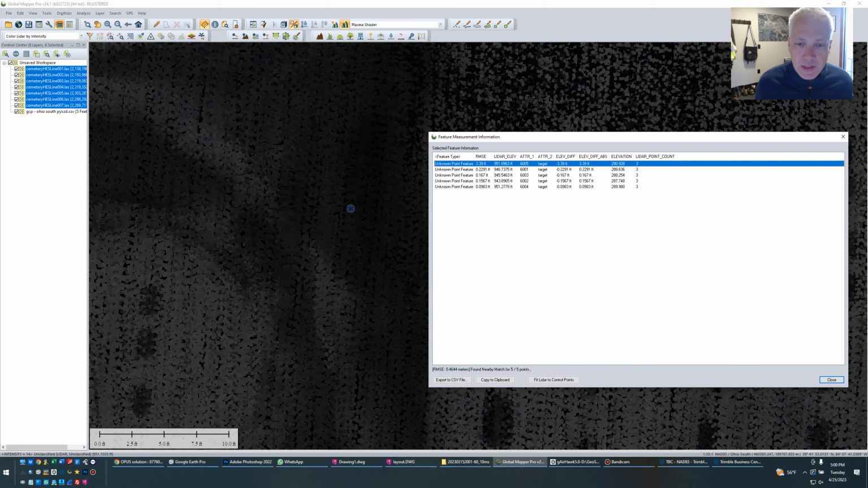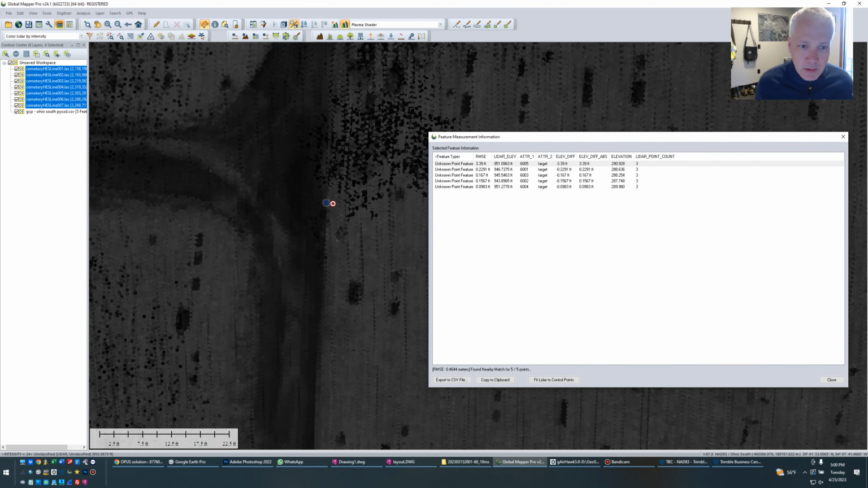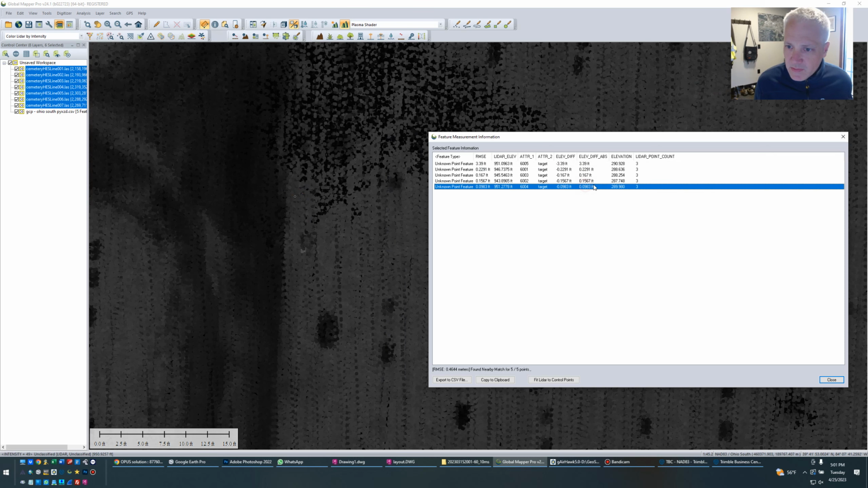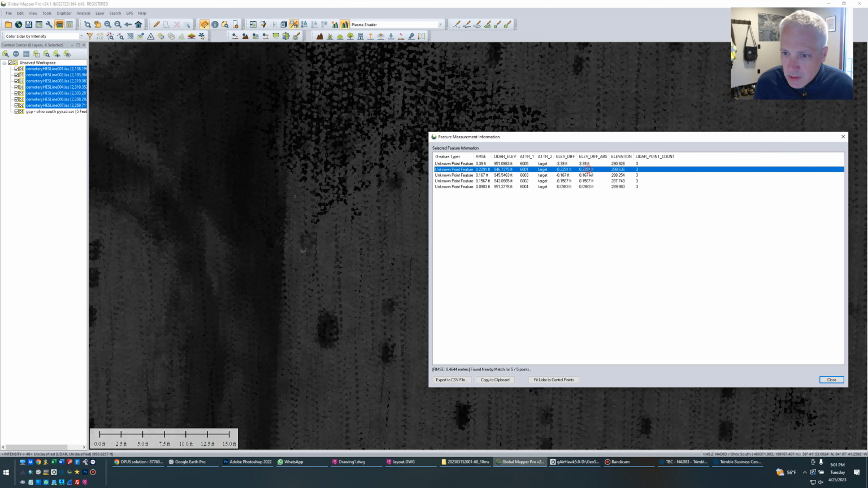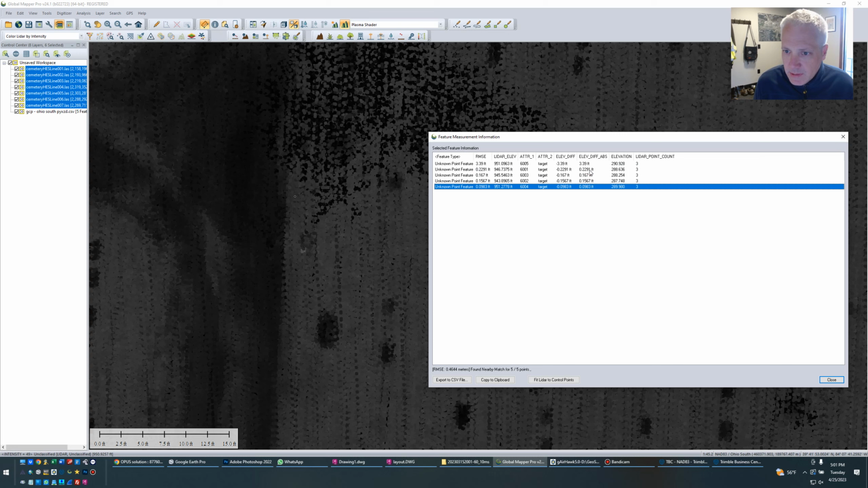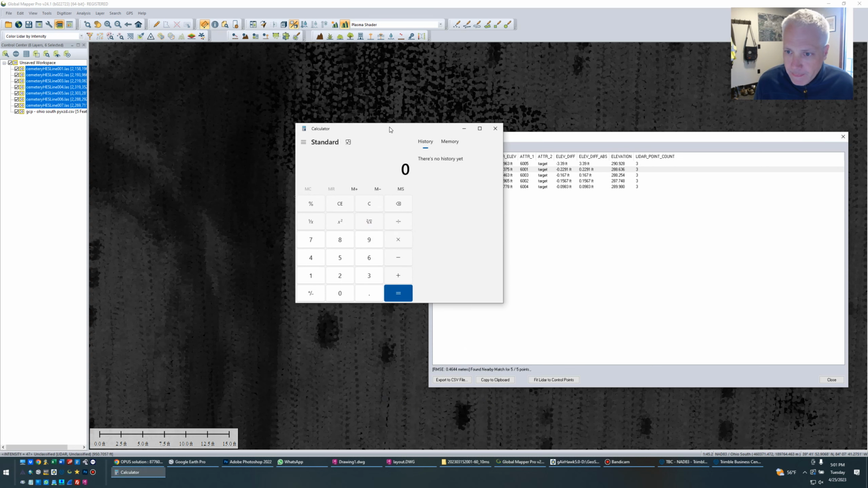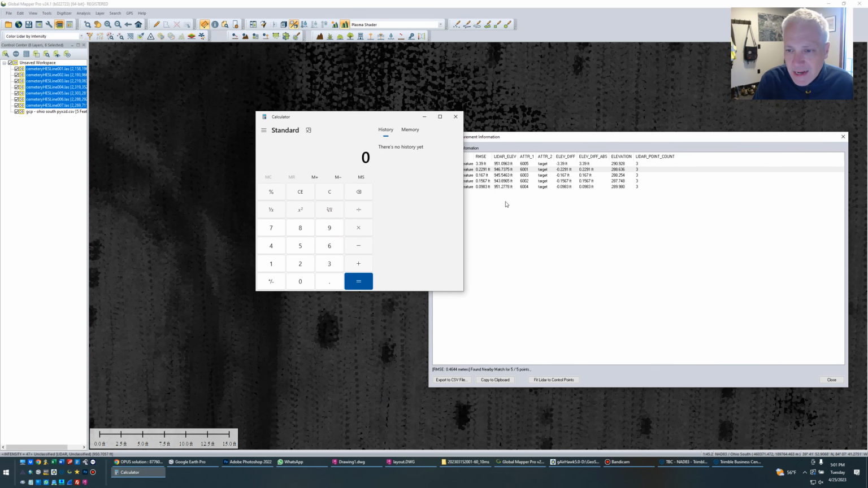Oh yeah, this one was underneath the tree, and there were tombstones there. But the rest of them, you can see it's somewhere between 1/10 and 2/10. So what I typically do in this case is I will fine tune that out, and I believe it tends to be right around 5 centimeters.